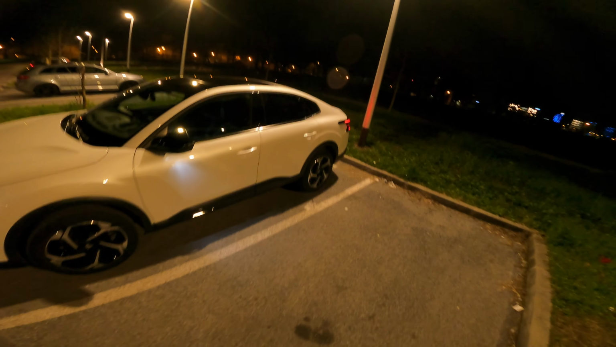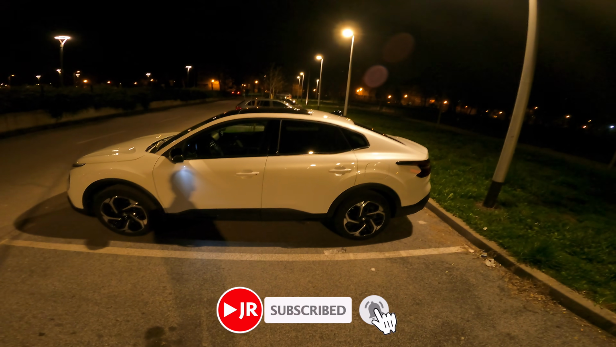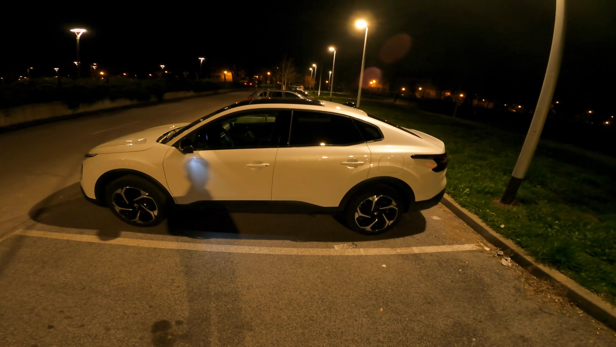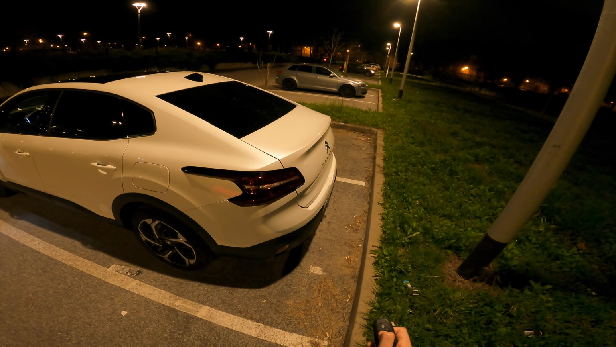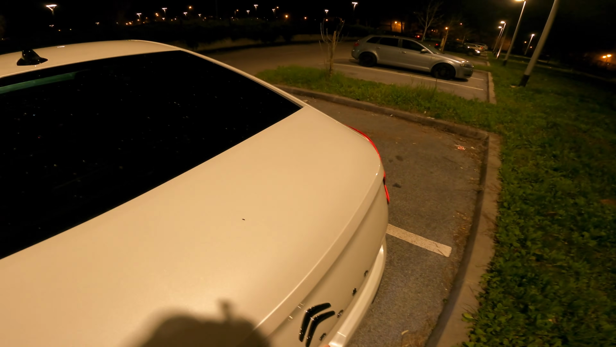Now let's unlock the car and come to the profile. So we're sitting on 18-inch alloys. This is a very comfortable sedan, and it's unique because it's uplifted, with 15 centimeters of ground clearance. And let me show you the back end. So also turn those lights on, they look very nice.